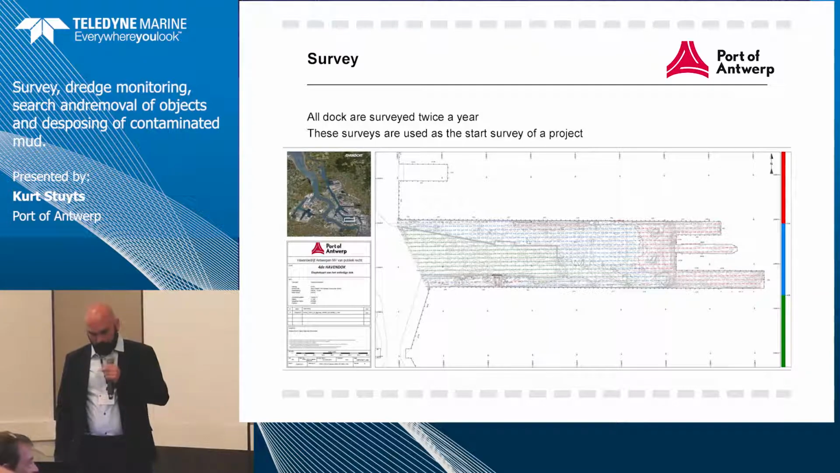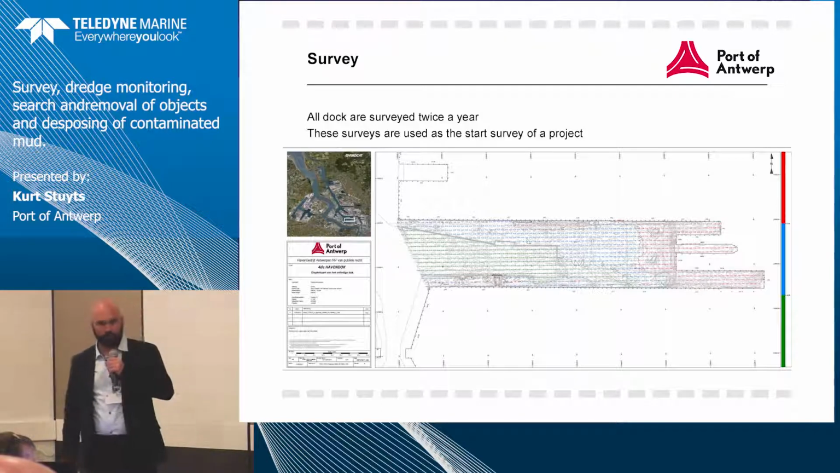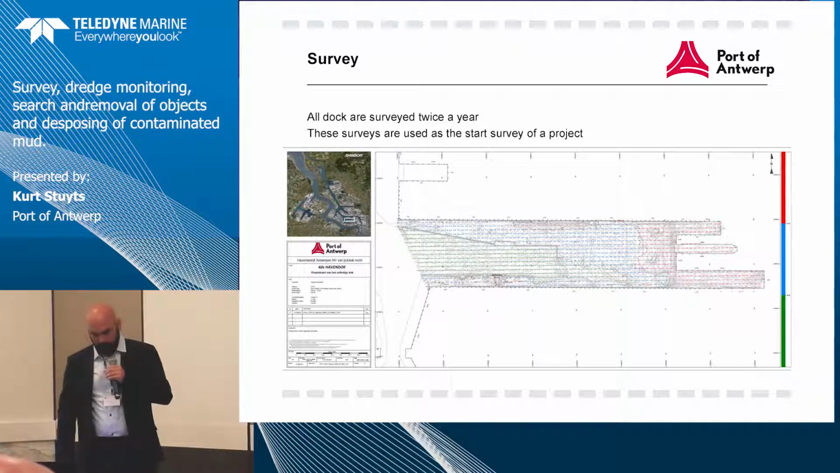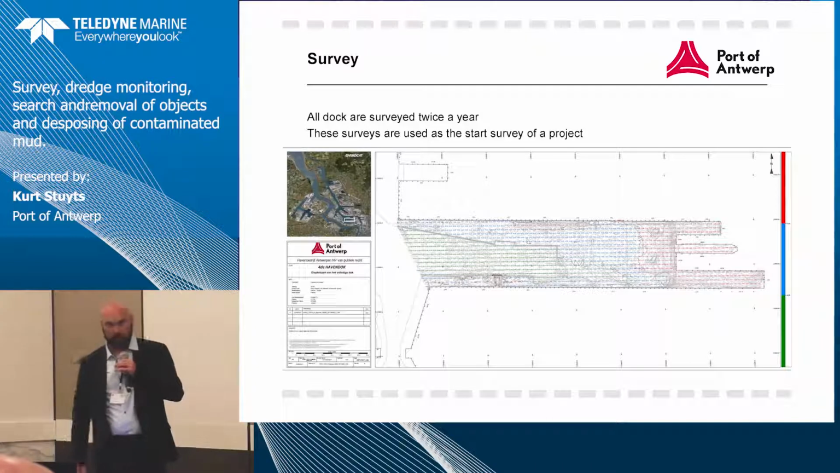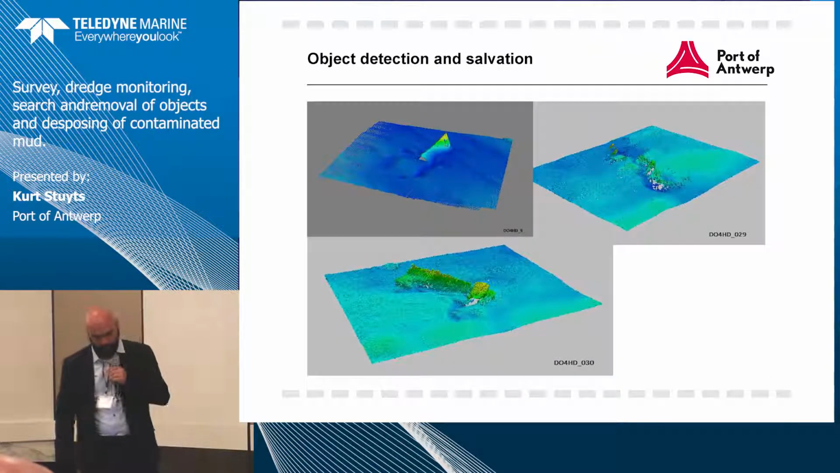So, also on that start survey, we make the theoretical seafloor where we're going to go to and make all the calculations on the volumes. Depending on those volumes, we need to take samples for the environmental, but also we need to know where there's silt and where there's sand. So we're trying to split it up. You see in the next slides, it's important for the later processing of the mud, especially when it's contaminated.